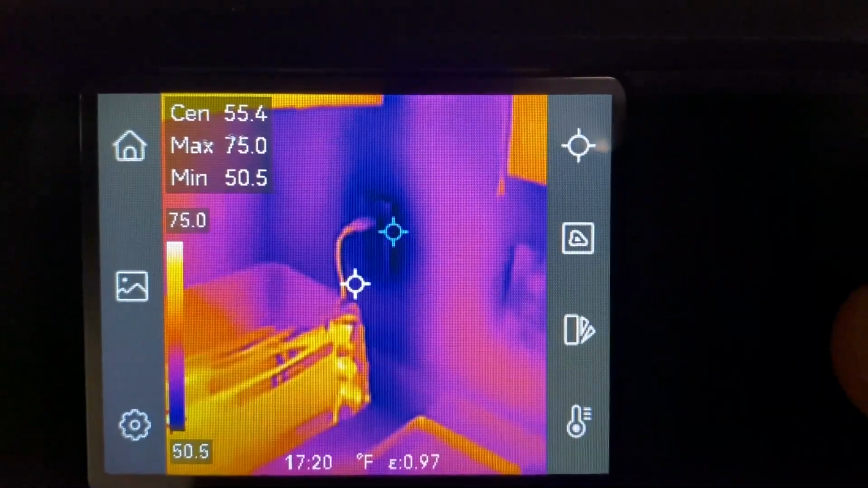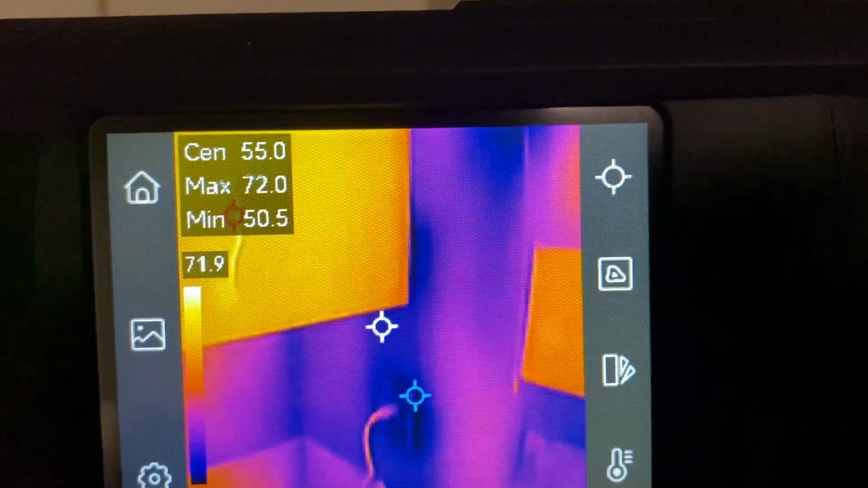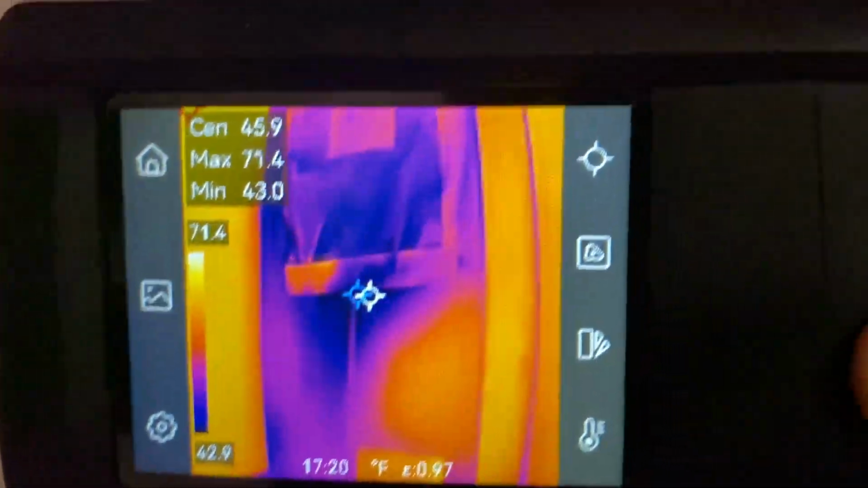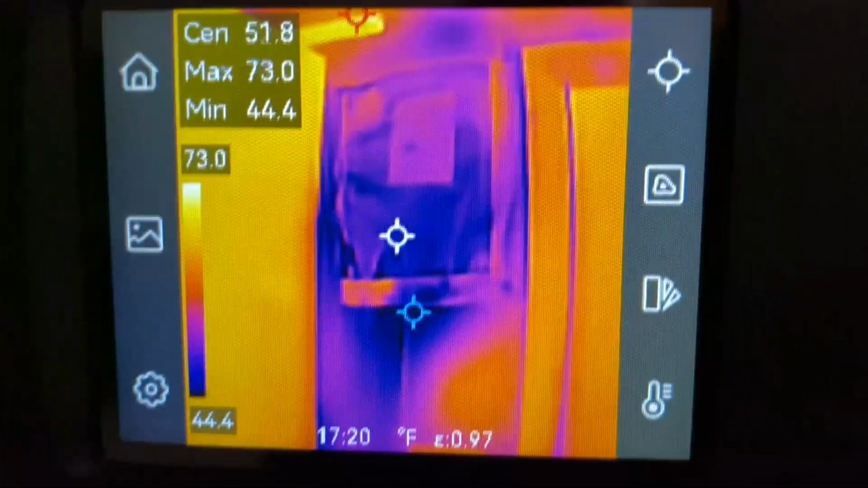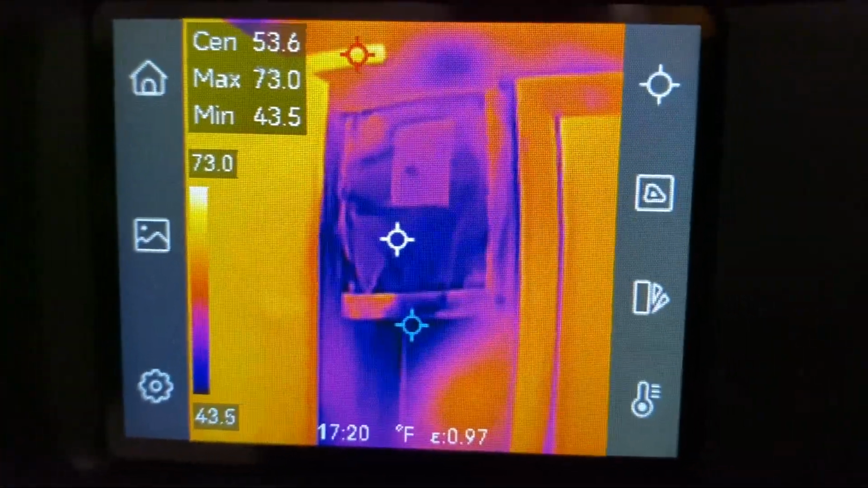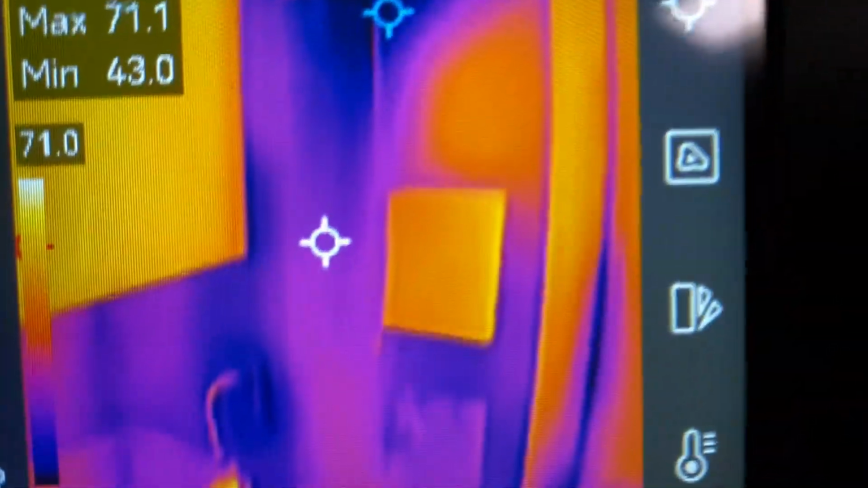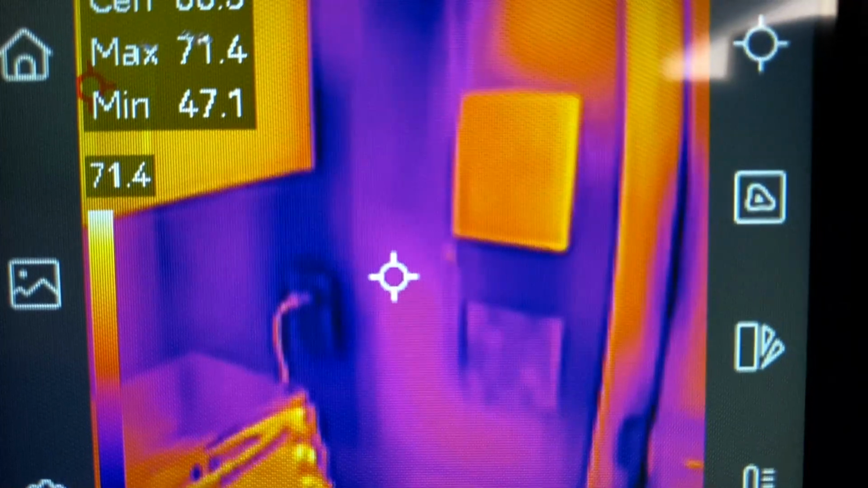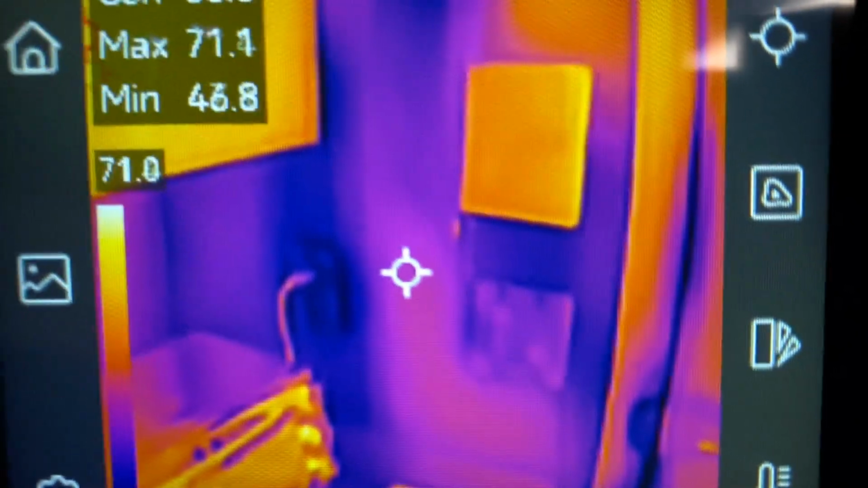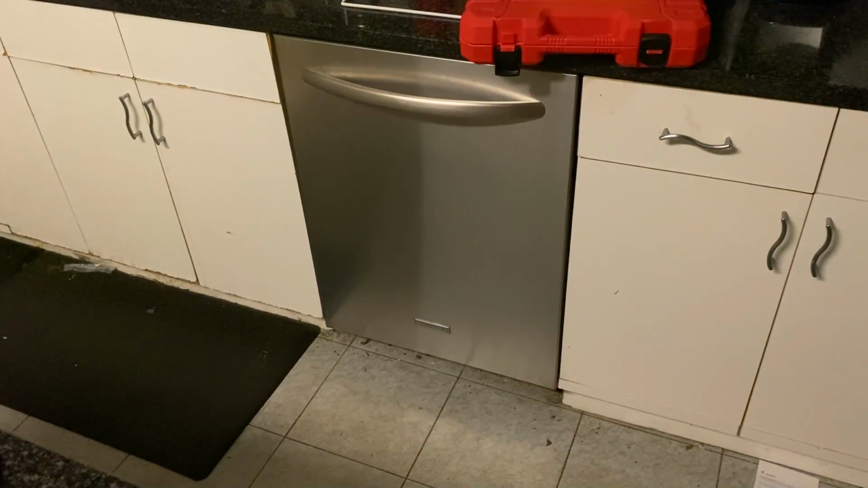Also, I have an exhaust fan unit cut into the side of the wall here, and I tried wrapping it with some duct tape and a plastic bag to cut down on the heat loss and the cold coming in. And as you can see, I still have some issues. I could do a way better job at sealing this for the winter because I'm having a lot of heat loss and cold weather coming in.